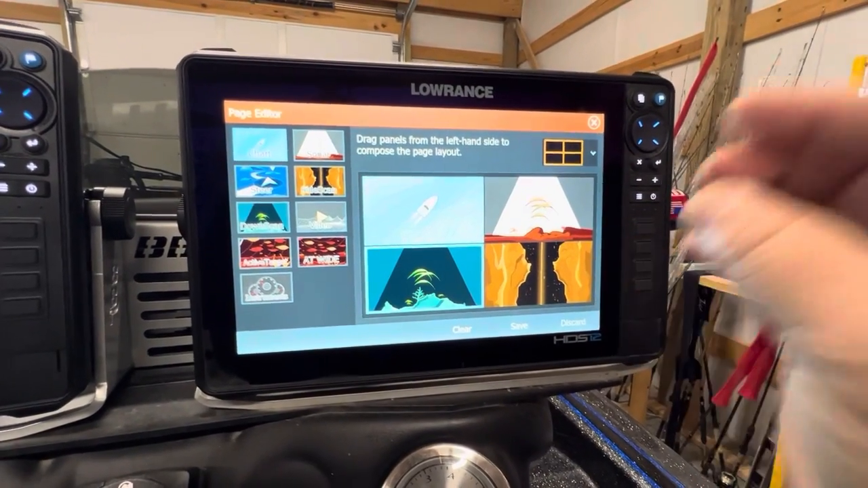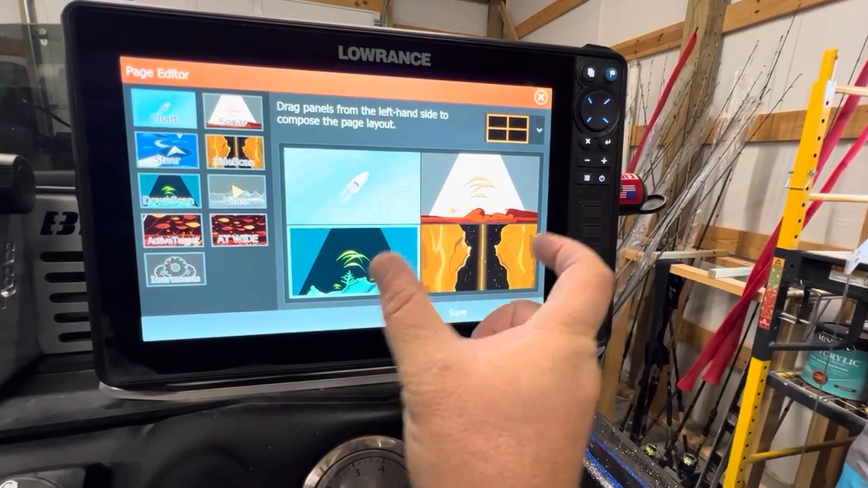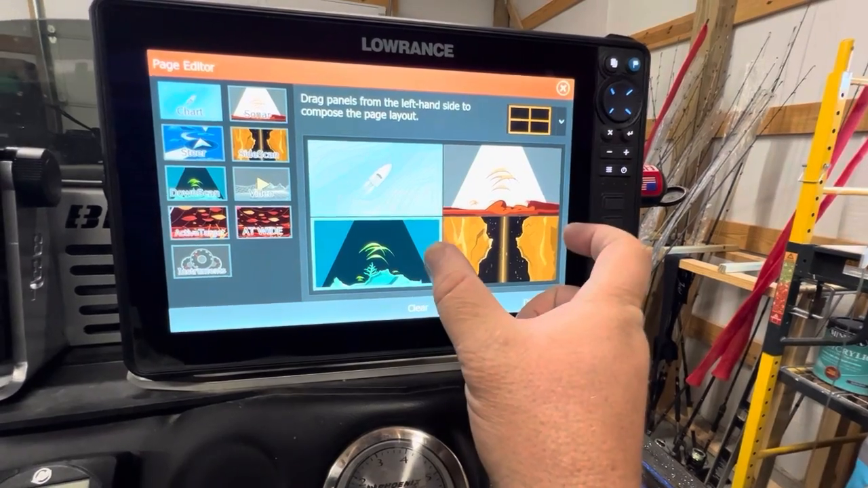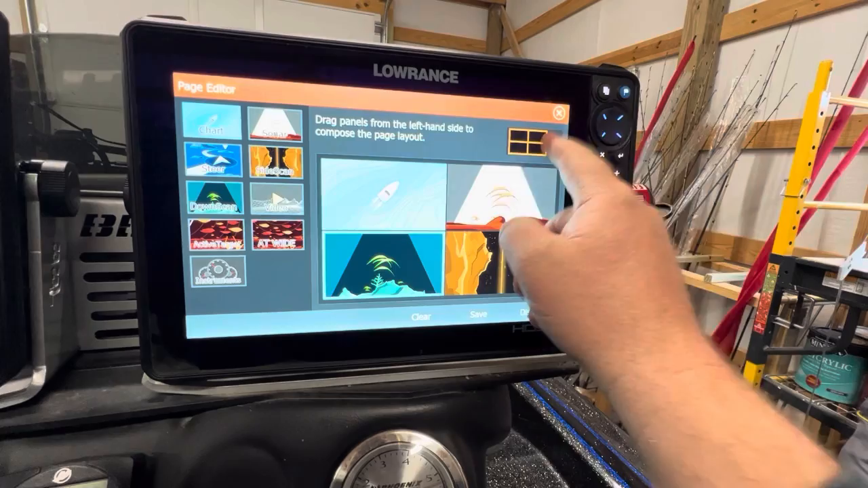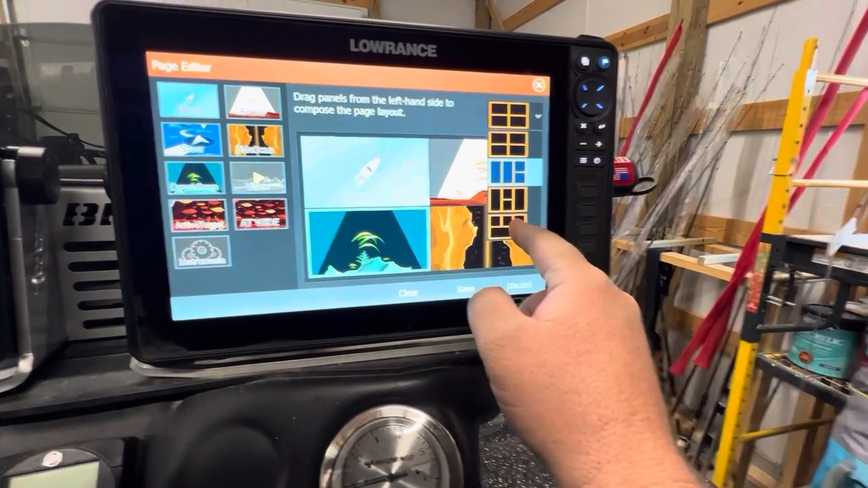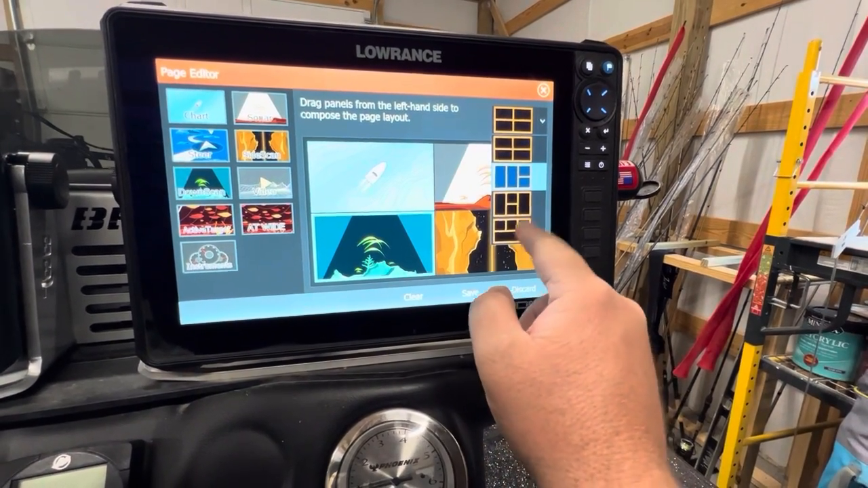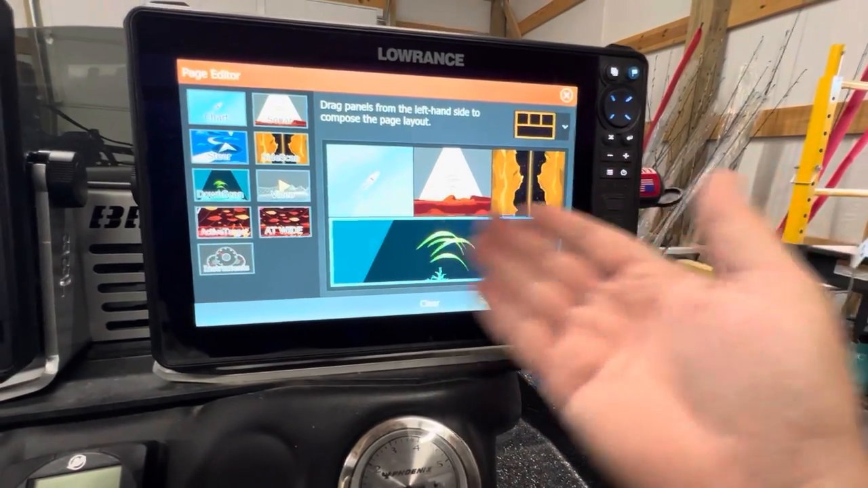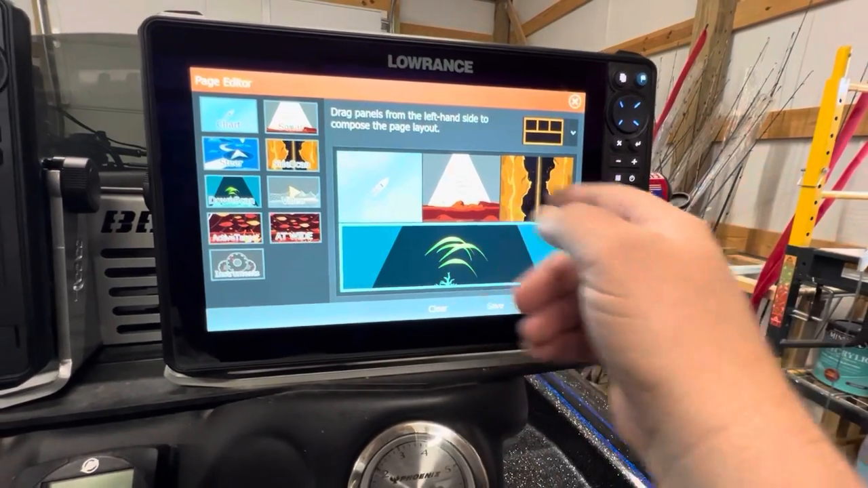That's very important, because if you just have a little tiny screen like this, in a small little window, you're just not getting the details that you need to be getting. You want that wide view. So we're going to go up here and change how these windows are. I want this one right here, because you can see you got that wide window at the bottom. And that kind of chose which sonar goes where.